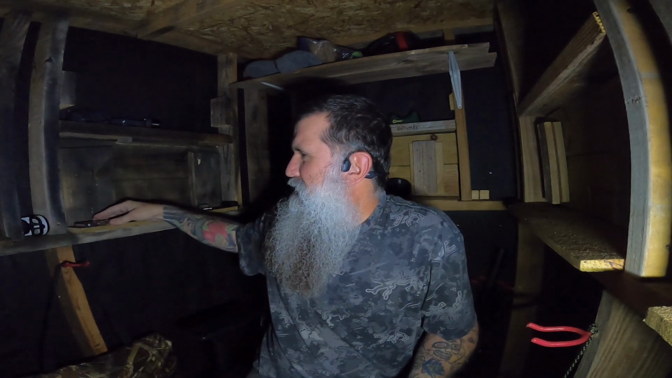So at the ranch right now, actually sitting in the blind. It's about midnight. It's 12:40, I think, 12:45. So it's actually tomorrow technically. One of the things that I'm going to review for you is a new knife that I picked up, Camelus, but I forgot that back at the truck. So not reviewing that one for you tonight,